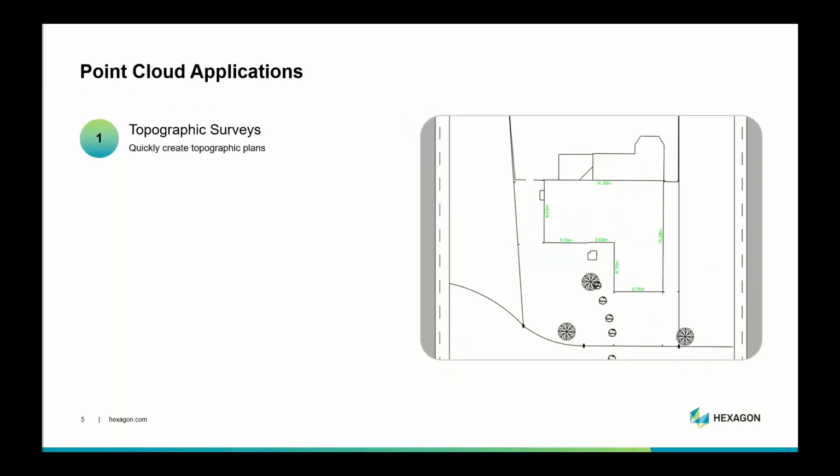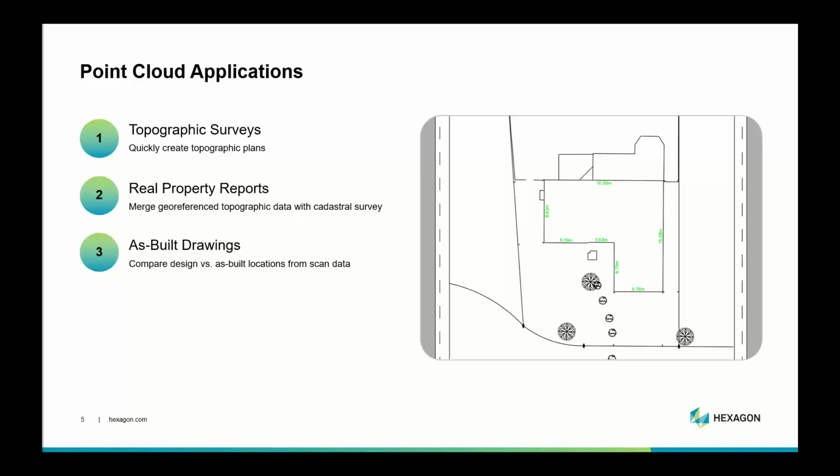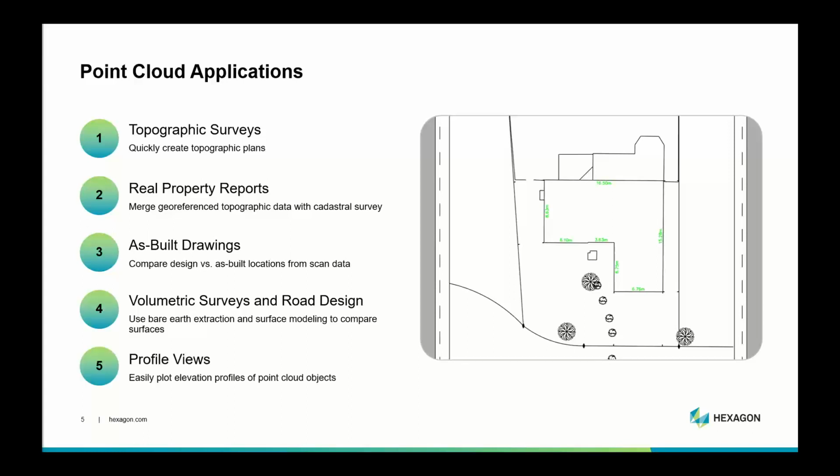Now, there's different applications for point clouds that you can use in MicroSurvey CAD. These are requests from you. So I tried to tailor this a little bit to show you how you can create each of these different things. We've got topographic surveys. You can easily and quickly create topographic plans in MicroSurvey CAD, and I'll show you that in a minute. Real property reports, as-built, volumetric surveys and road design, and profile views.